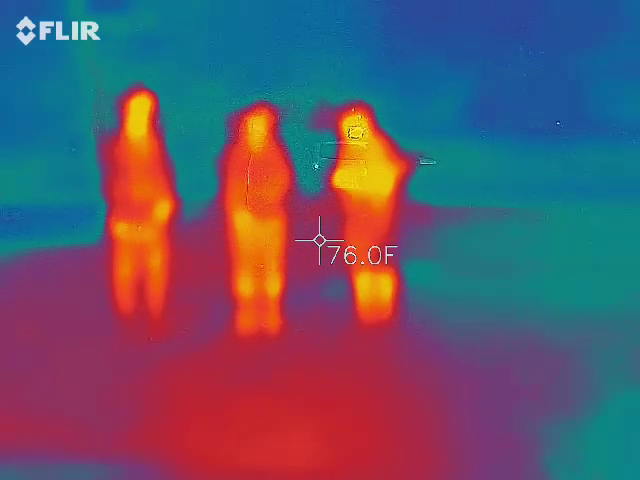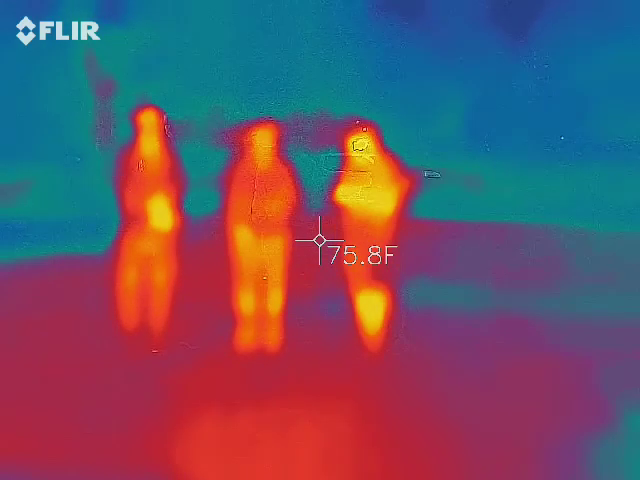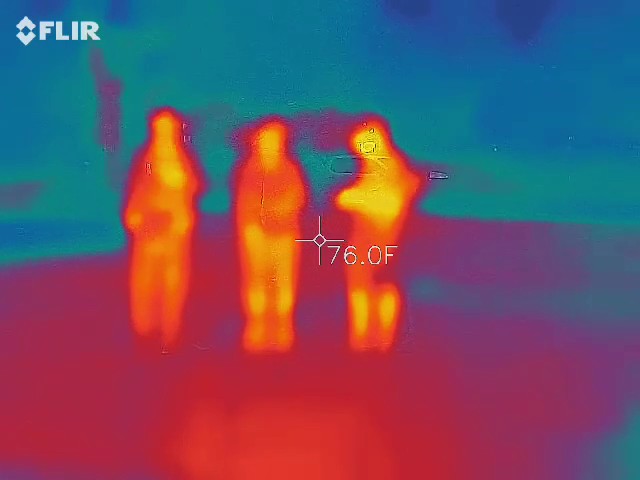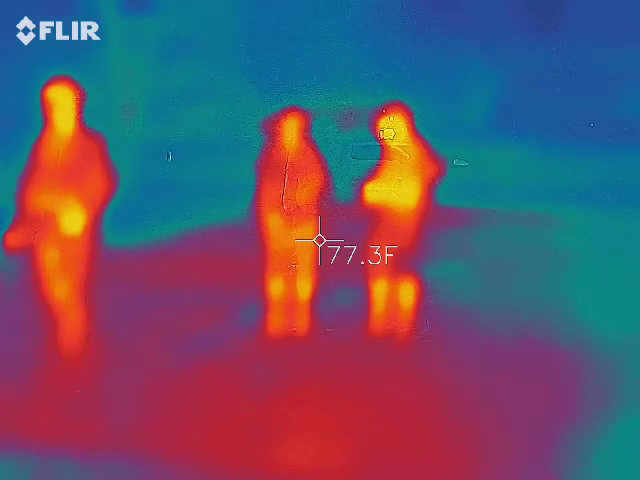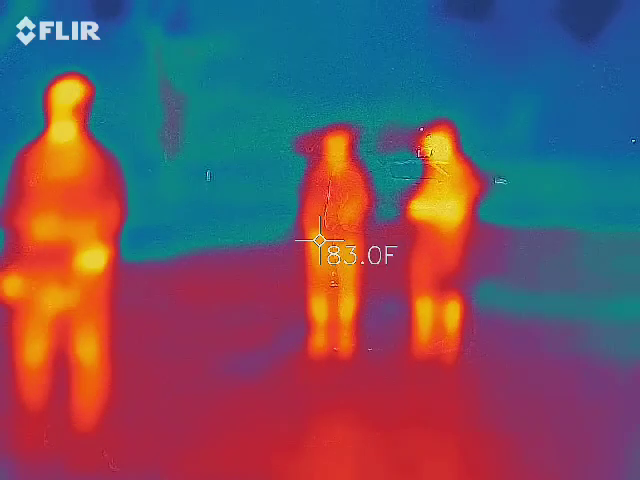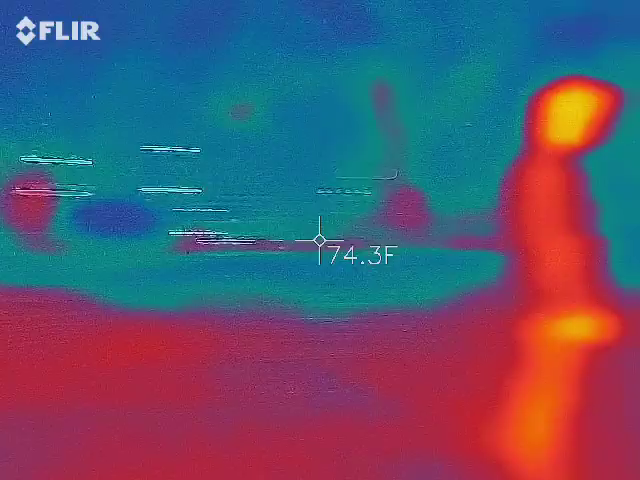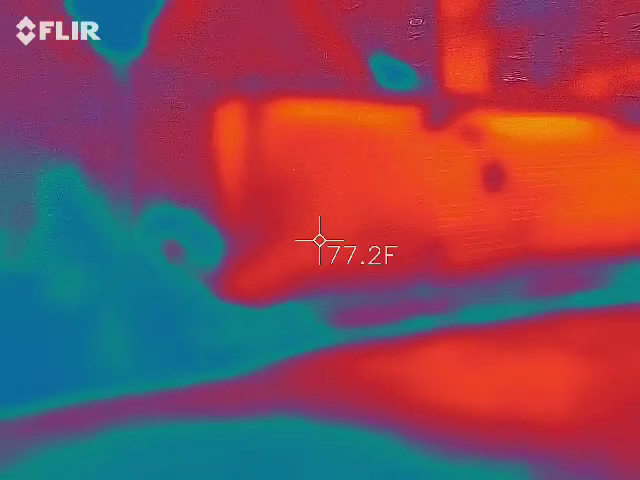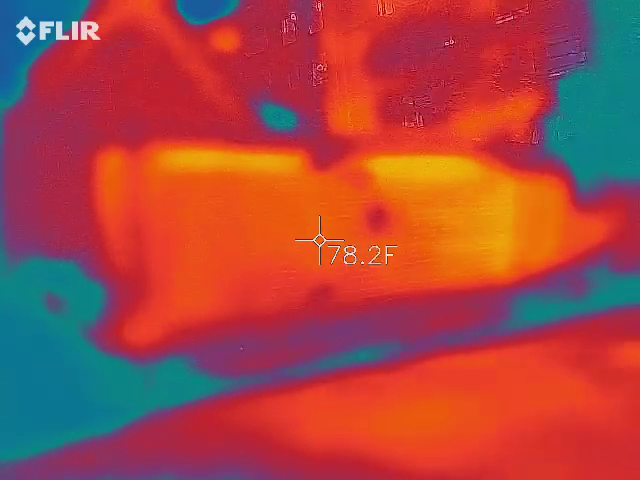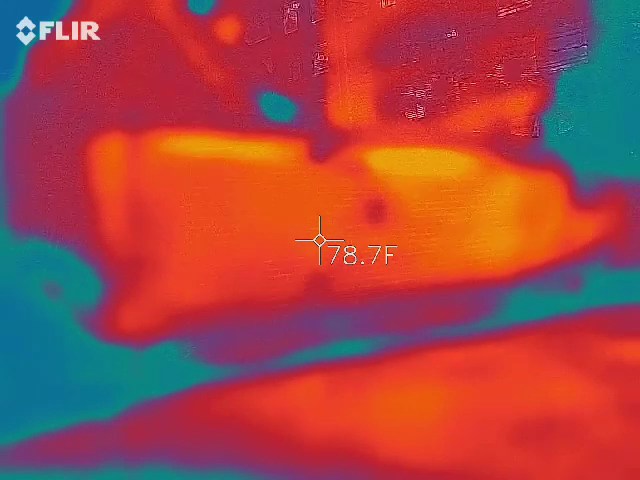The spirits appear as blue things that move by because they're cold. You didn't see anything except that one. Maybe you should be pointing toward here. What if there's not a person? What do you see? Whatever the ambient temperature is. Just leftover heat. That's 78 degrees from sunlight today.